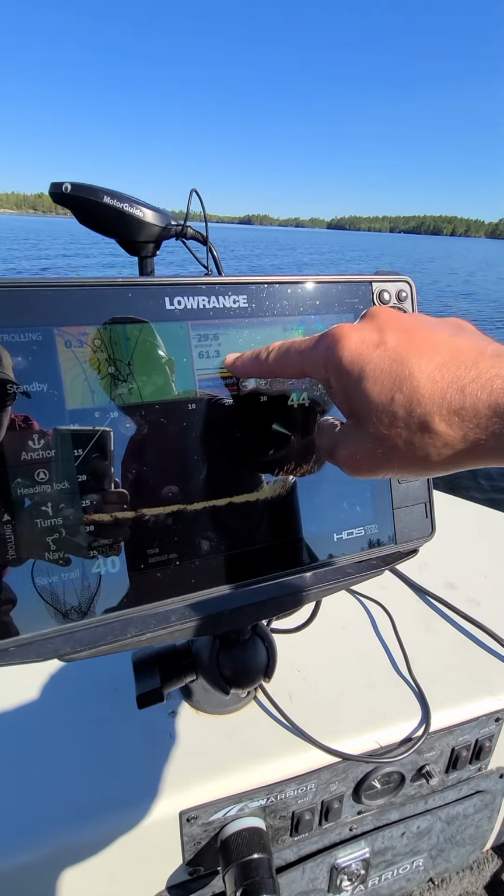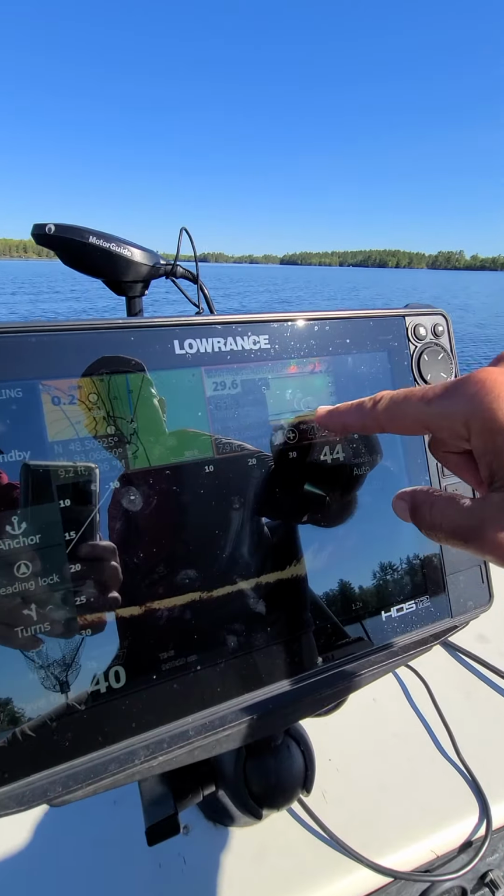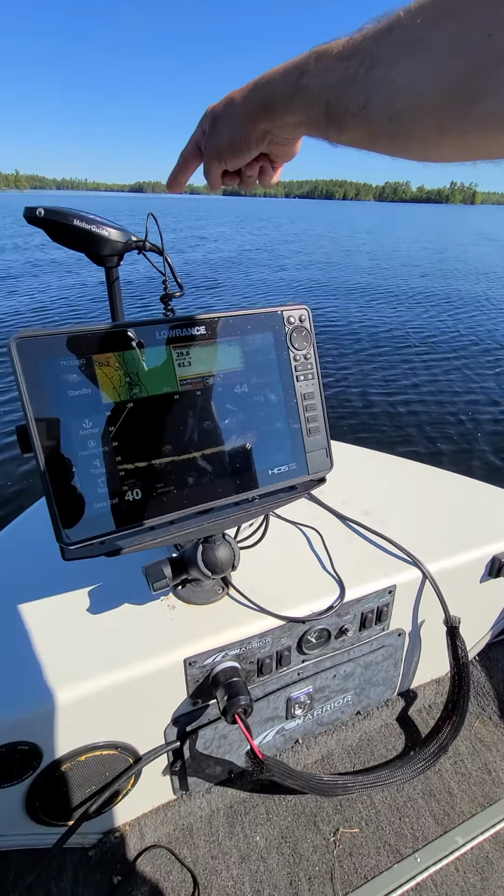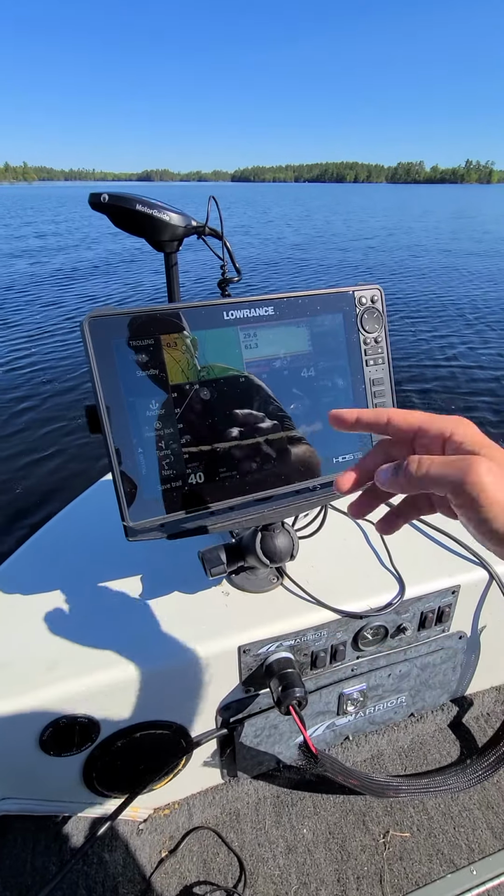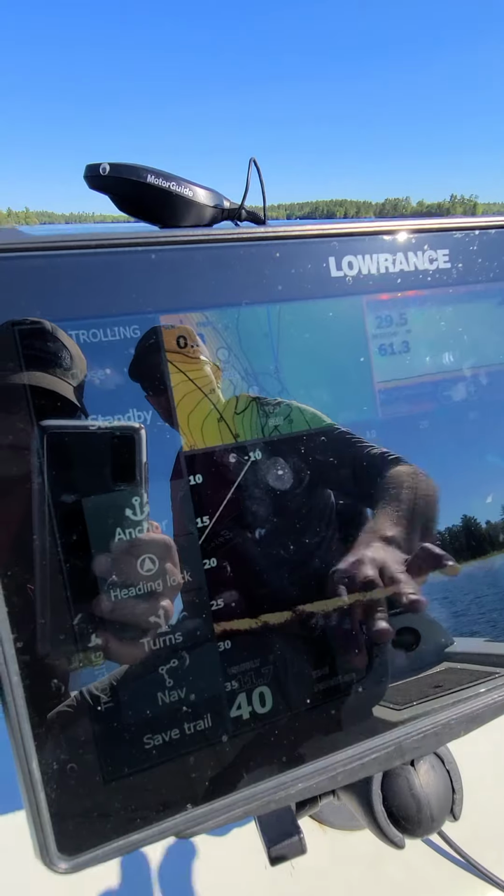Now it's interesting. You can see something on the sonar here. That was a fish at some point that crossed through the transducer on my Motorguide. However, we don't really know where that is. Active Target helps us identify where that is. You can see we're starting to drift off the drop-off. We want to try to get back.